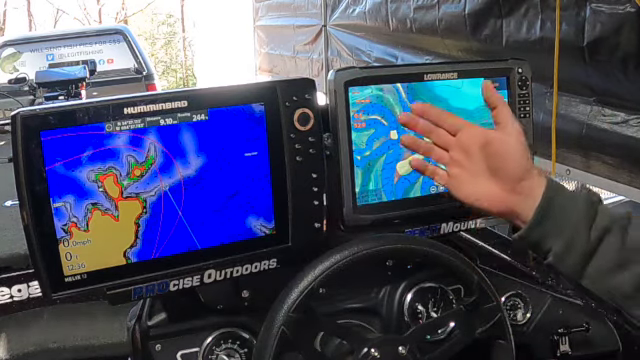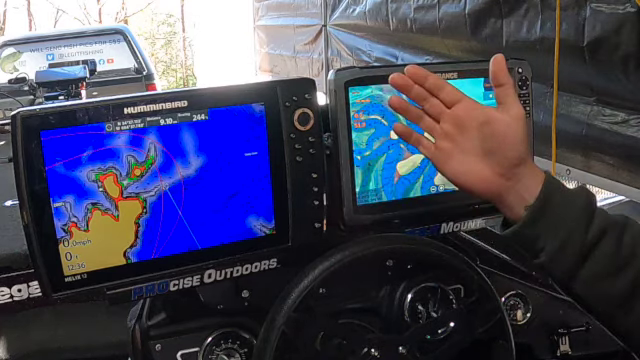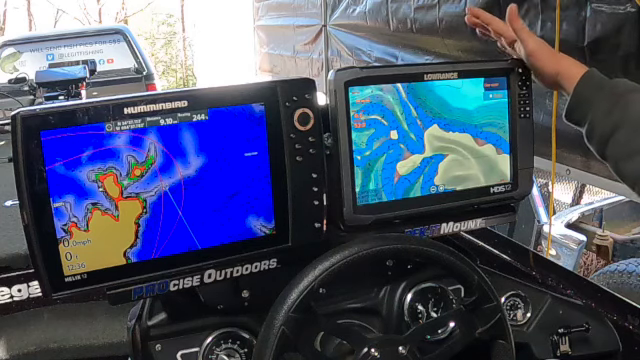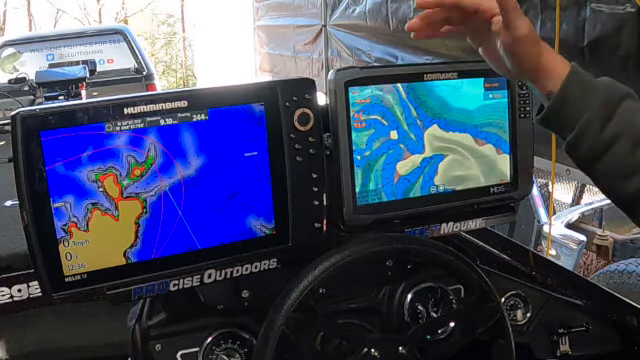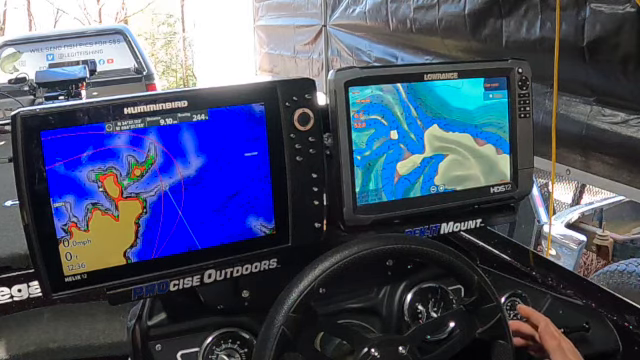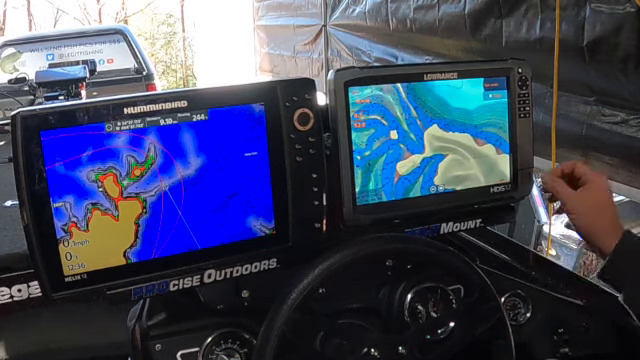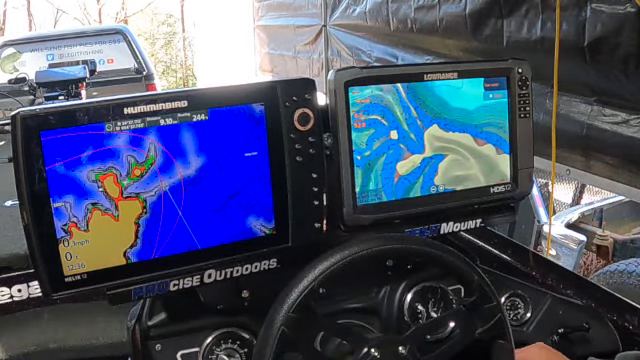To me, the mapping on the Humminbird, at Eufaula at least, was a lot more accurate than the mapping from the Navionics and Lowrance. All of the buoy markers, the channel markers, everything on the Humminbird was almost identical and exact. If it said there was a red buoy marker in this place and a green one in this place, the Humminbird was almost dead on with that.